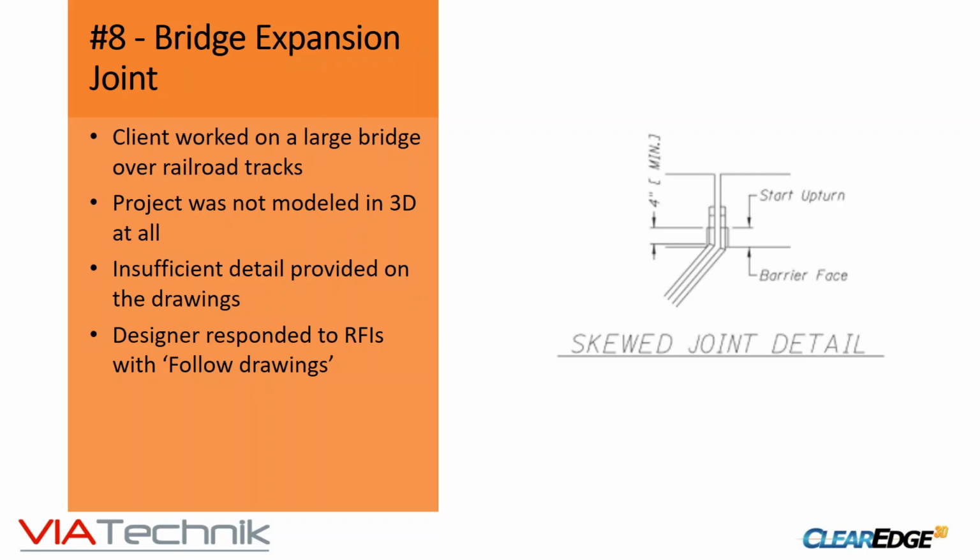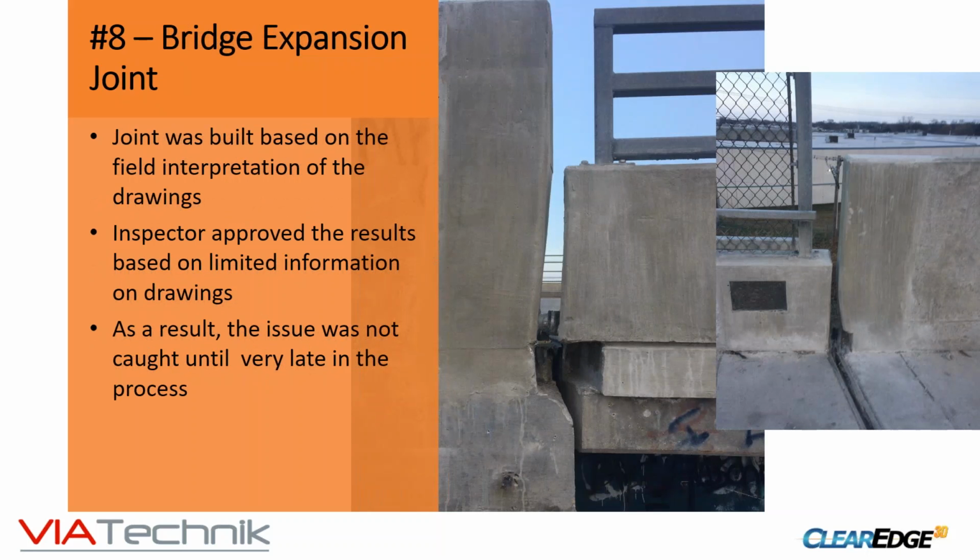So if you go into the next slide, you'll see that the field didn't really know what to do, but they built this detail, and there were as-built conditions on the back wall. So the field just created their own interpretation of this detail. The inspector actually approved the results because he looked at the joint detail in the drawings and said, "Yep, this is what the drawing looks like."